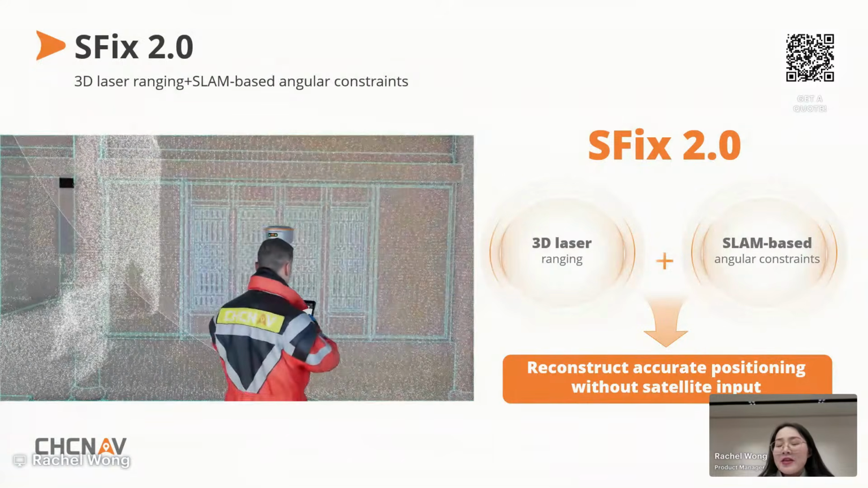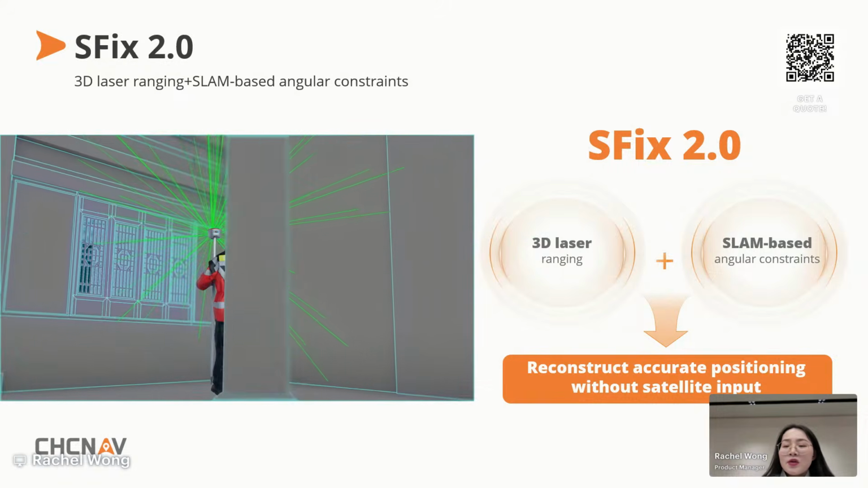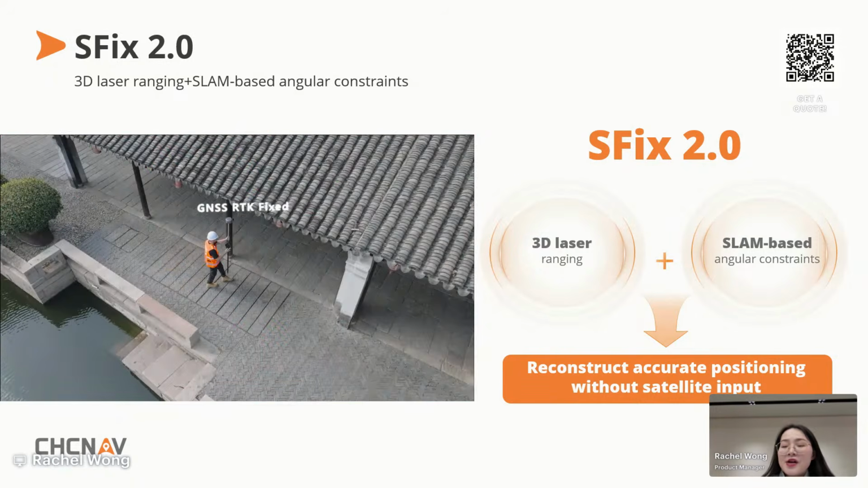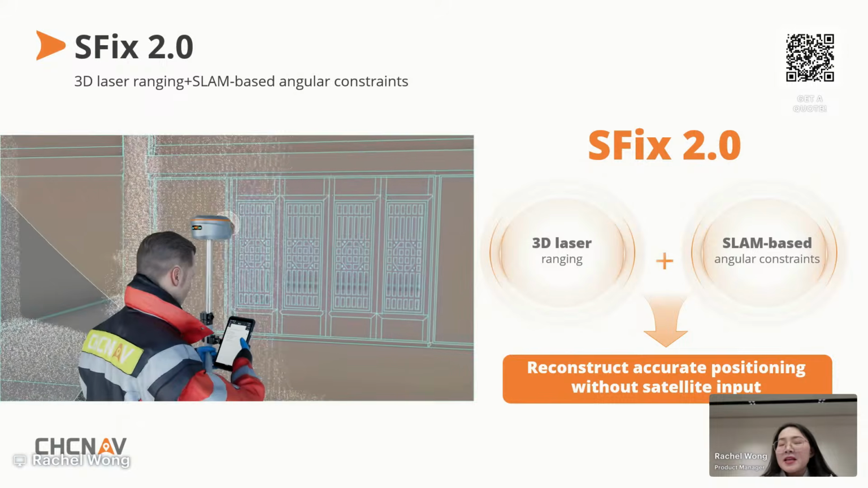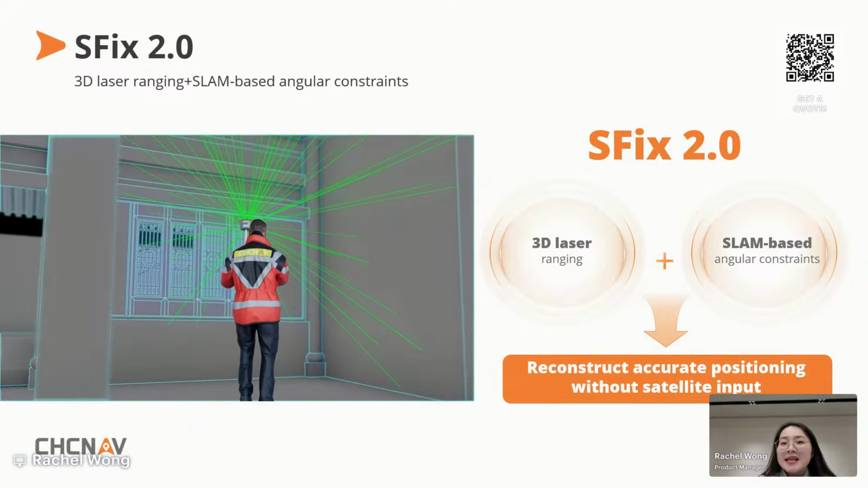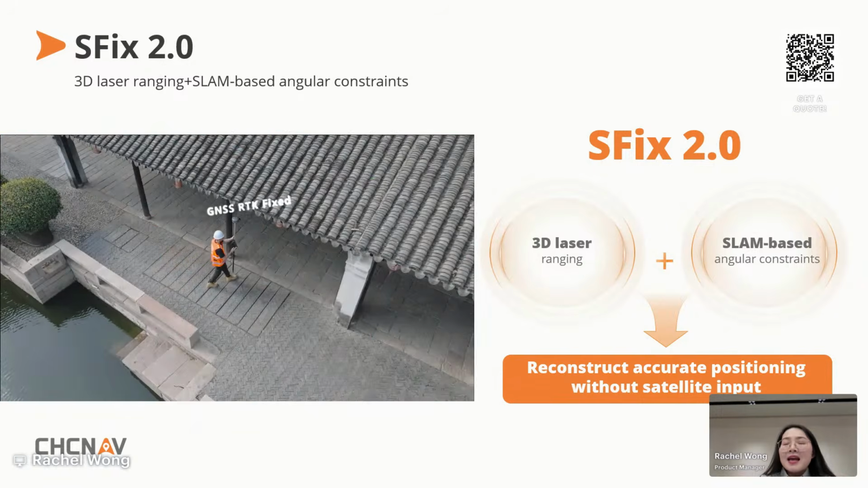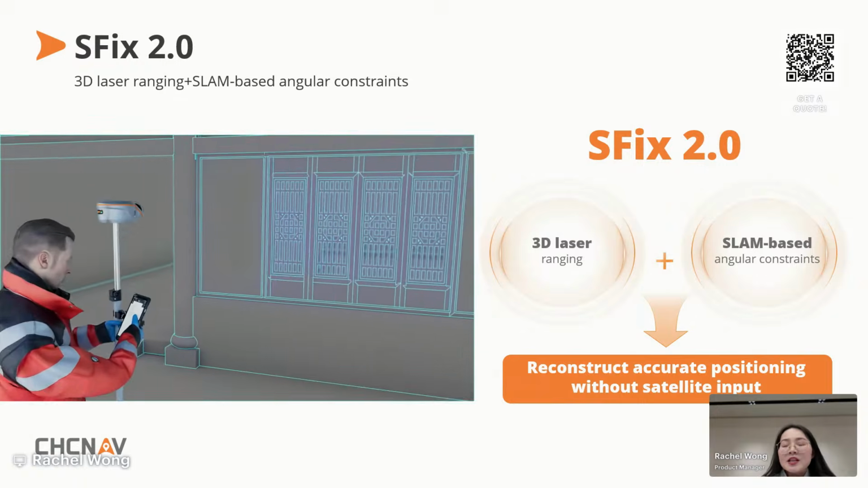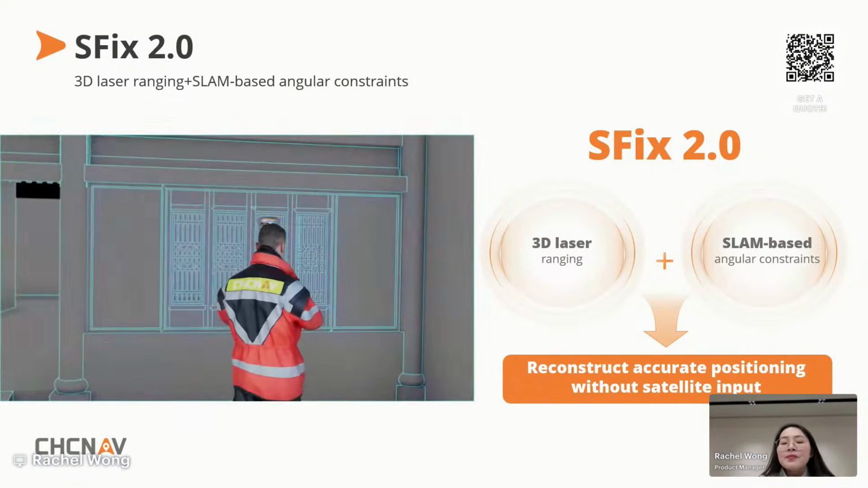In areas with no GNSS signals, SFix2 can calculate the RTK coordinates using 3D laser ranging data and SLAM-based angular constraints. So this is really multi-sensor fusion, and it's what sets SFix2 apart from a conventional IMU-integrated GNSS receiver. In fully GNSS denied areas, a traditional IMU RTK receiver is just like walking blind in the dark.